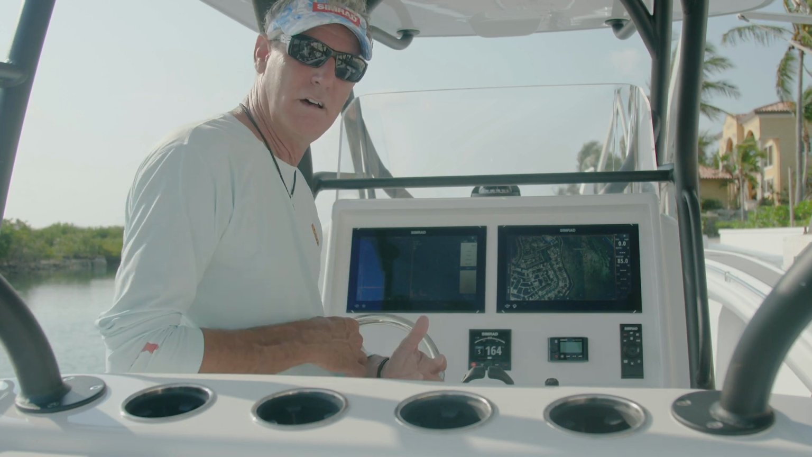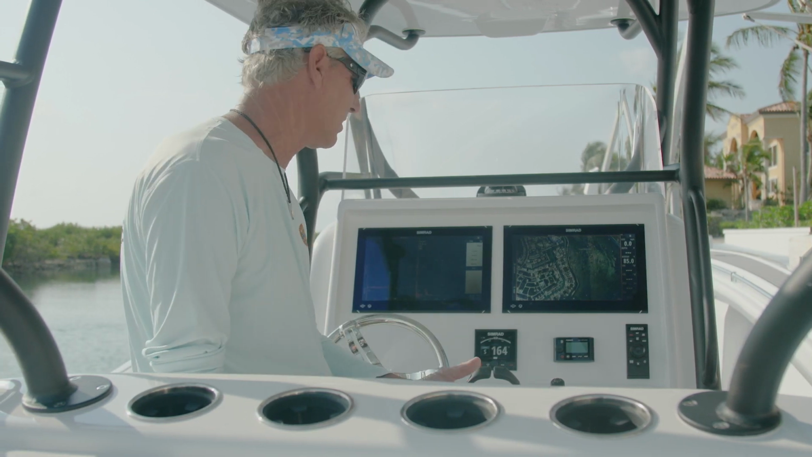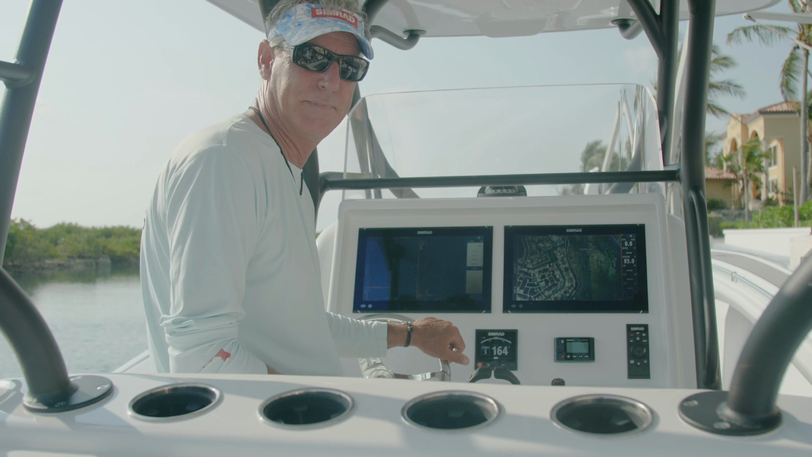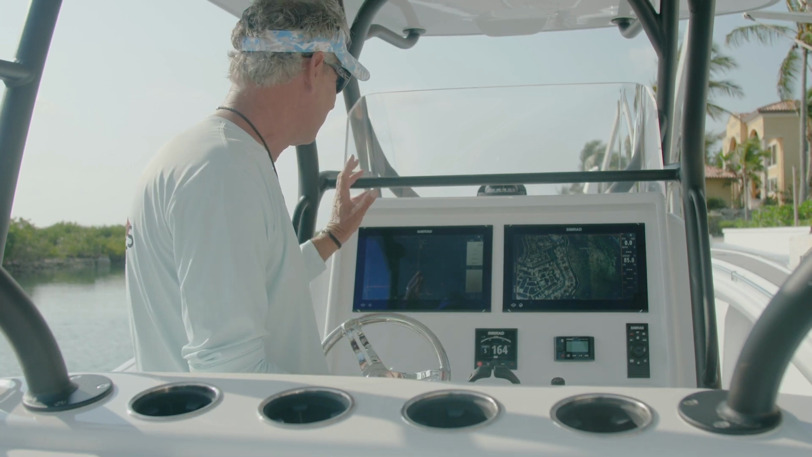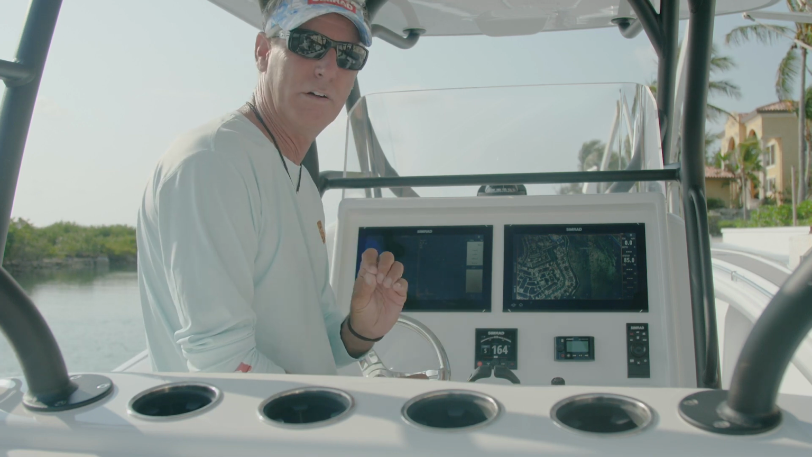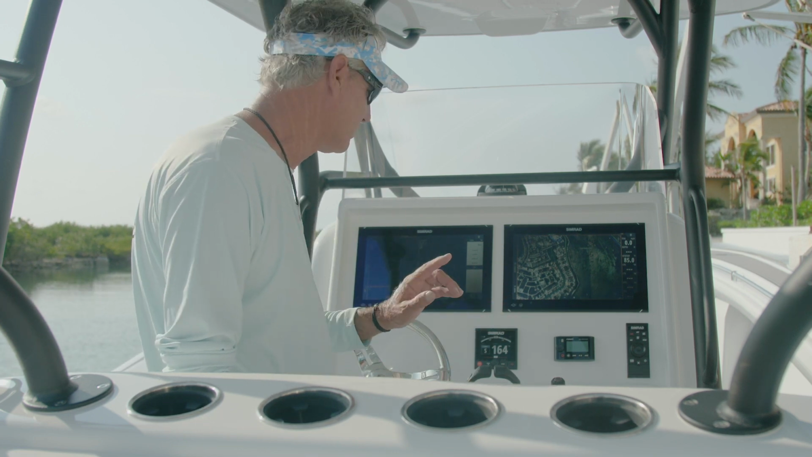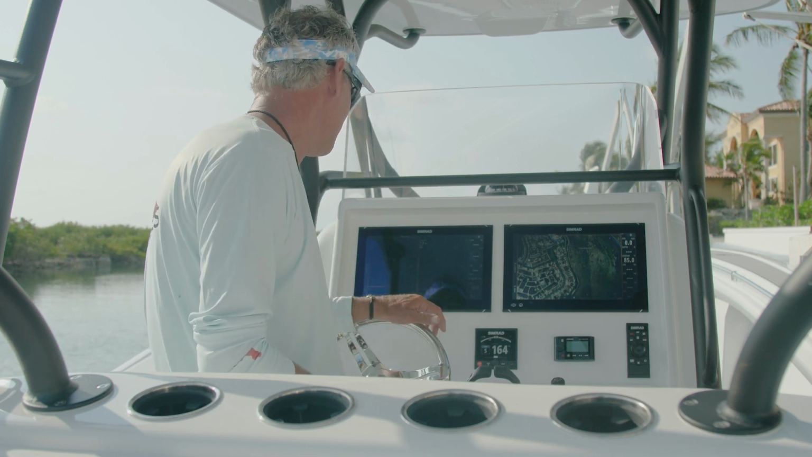But then if you're by yourself and you're trying to win a dolphin tournament or just catch a fish for dinner, we're going to switch to bird mode. Bird mode is going to actually adjust the speed of the array. It's going to set the gain, it's going to set the surface, and it's going to set the rain clutter all at once with one push of a button. Boom. So I'm going to clear out of that.